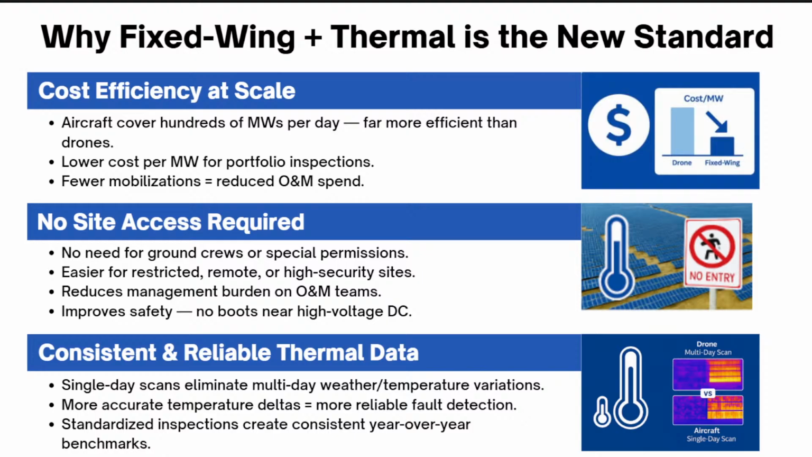On top of that, the advantage is that we don't have someone on the ground having to deal with the terrain and the weather when it comes to inspecting the site. We're able to just fly over the site and collect our data without being intrusive to the site at all. And lastly, drones have a limited range and typically need on-site charging and piloting. You can send a drone out, it covers some of the site, but it has to come back, whereas we're able to cover the entire site in a single trip. I wouldn't say in one go, but in a single trip.